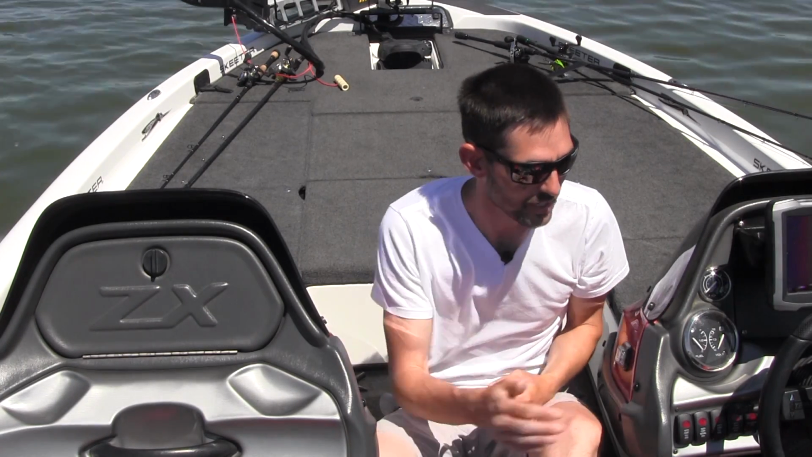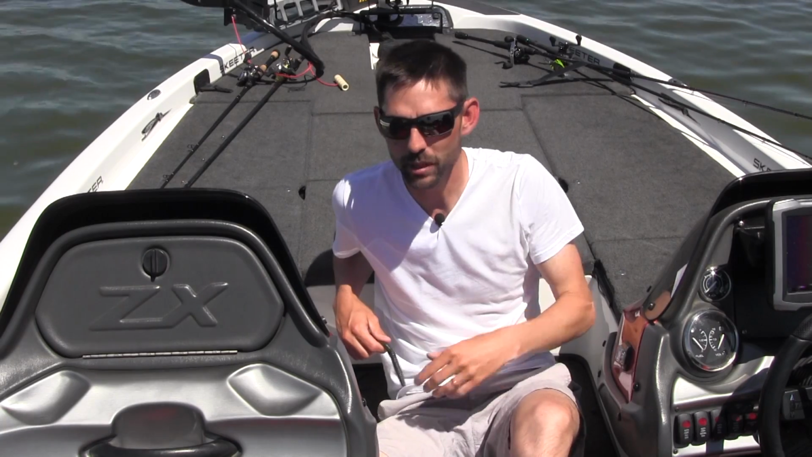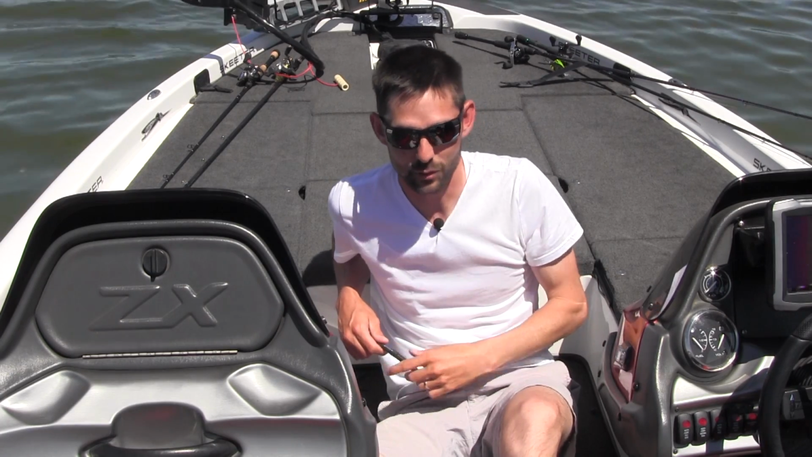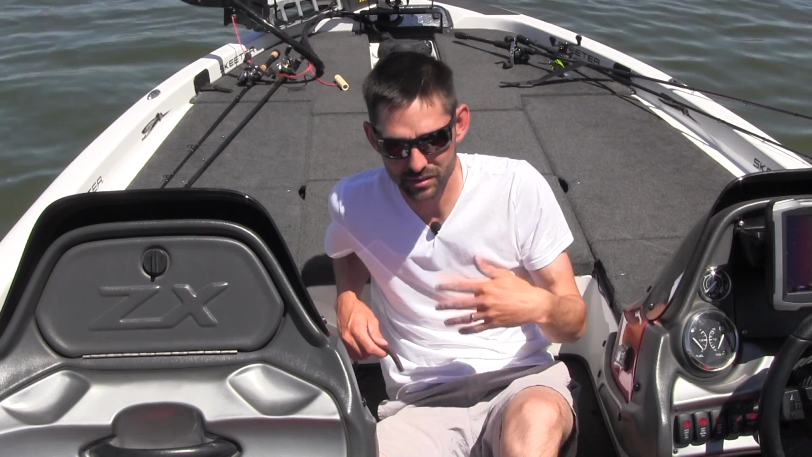Because if you can't understand what you're seeing on your graph, you can't truly take advantage of StructureScan. I know people who dive, they put on their fins, and if they see something that they don't know what it is, they'll actually dive down and look at it. That's really smart. A lot of other people just start to understand what they're seeing because they spend time doing it.